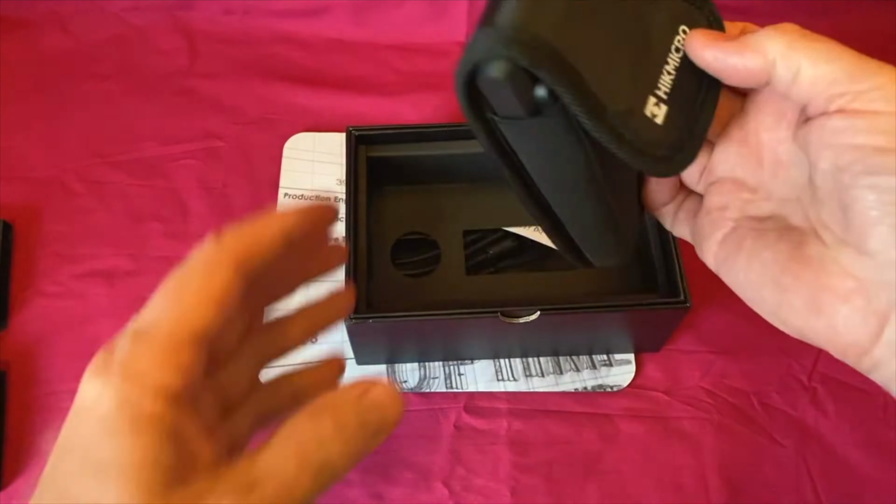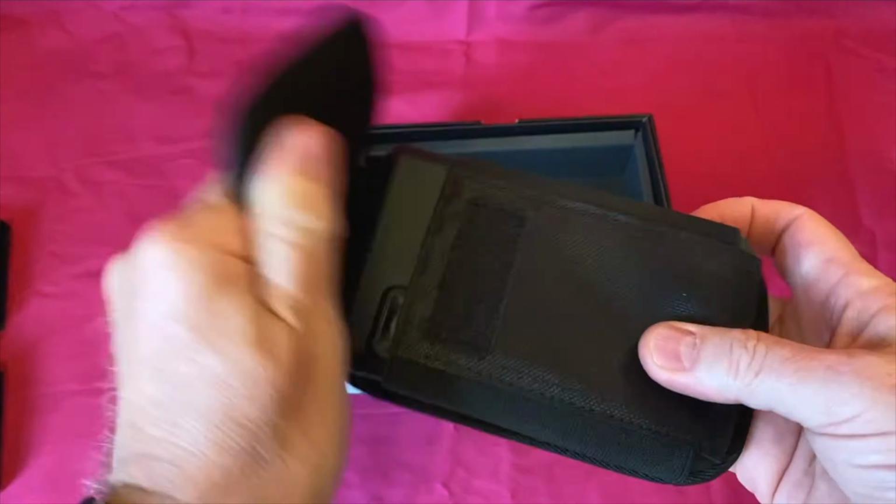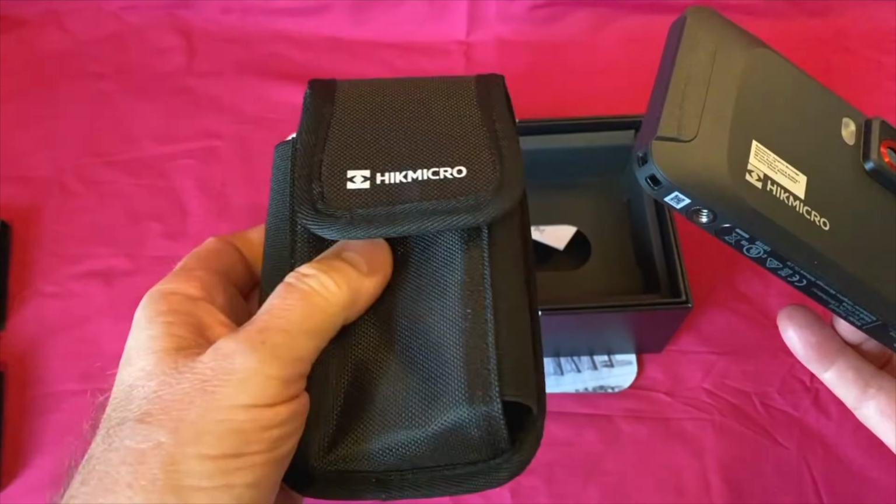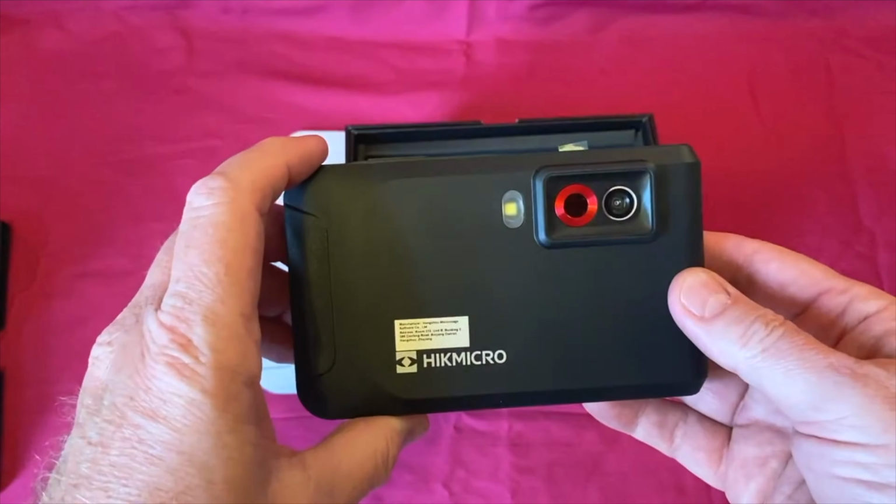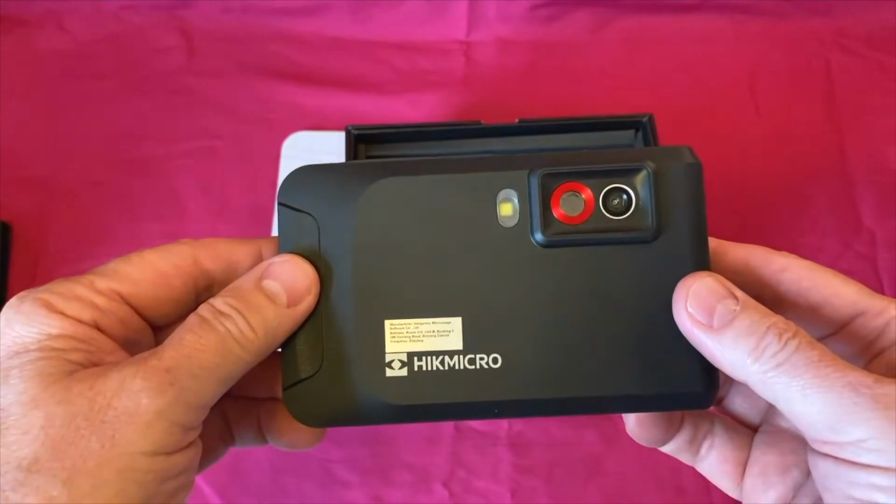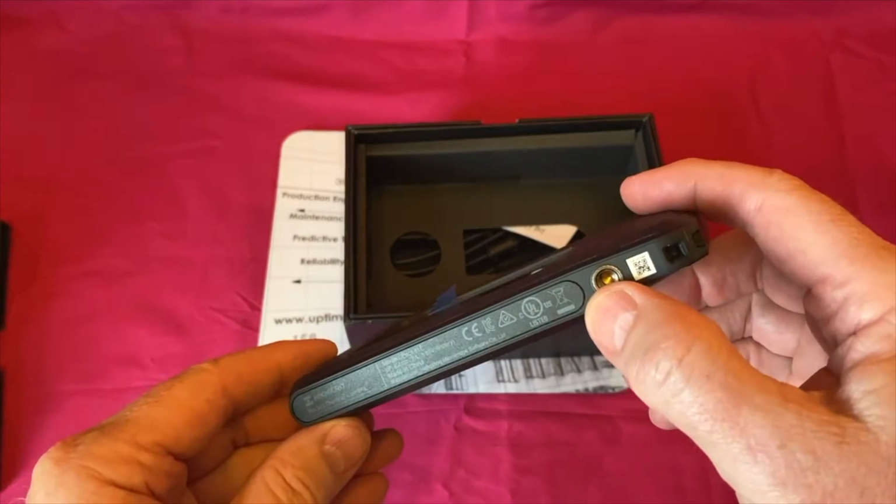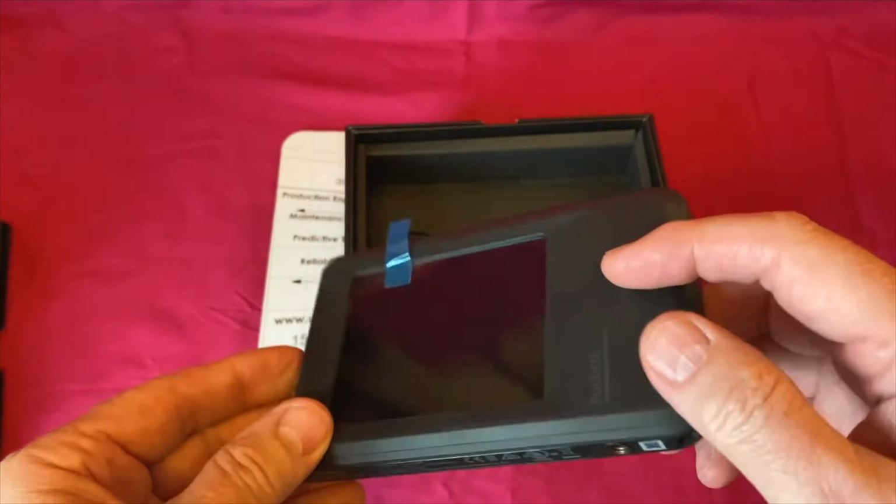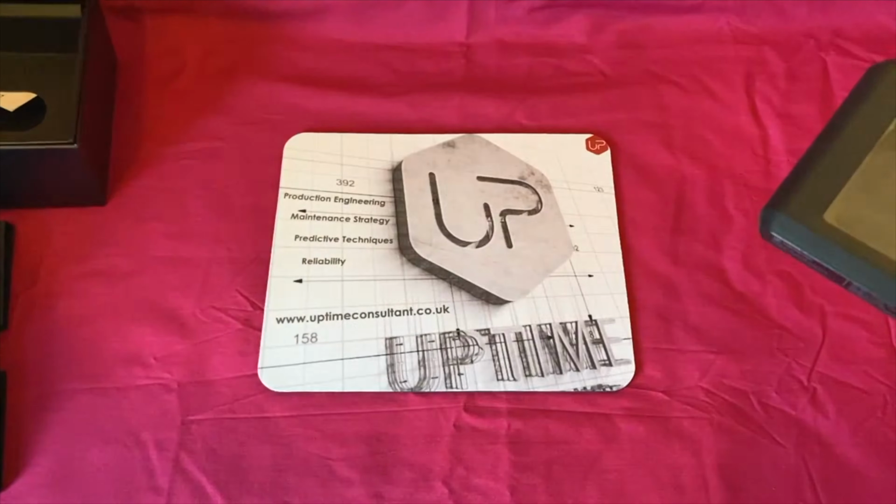So it comes with a really well made, I think, storage pouch with the belt clip on it. Now I don't know whether I'd use it, but it'd be good for carrying around if you had to go up ladders or something like that. They say it's 218 grams, and I've weighed it and it is 217 grams on my scales. As we can see again, LED, IR, visual, and then we can mount it on a tripod if we wish. So that's really amazing for this type of device. Here's where your lanyard goes, bottom of this package here. So that's where that goes. Put that to one side.